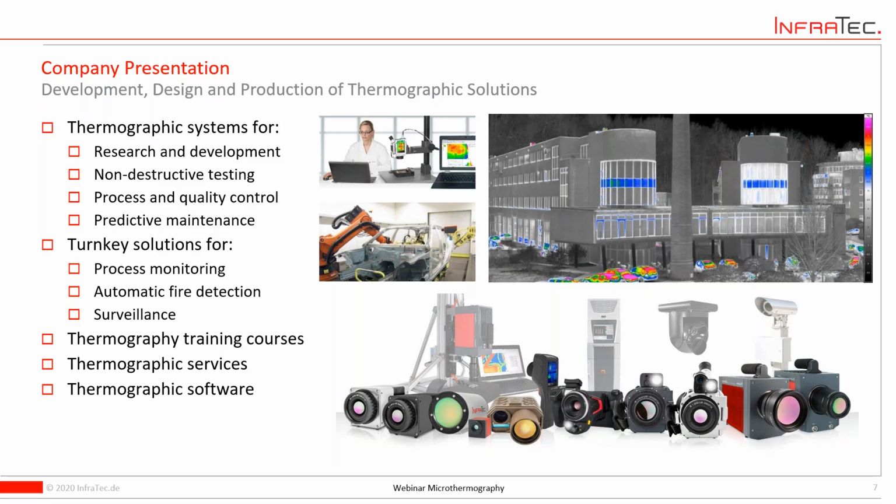But we want to provide also a full package. That means we add thermography training courses, thermographic services, thermographic software. So you can expect the full package from us as a supplier of technology, not only hardware, but also knowledge training. And we are small enough to act flexible to customer demands. So we have our own development here in Dresden, hardware and software development. So we are luckily able to hear your demands and then act properly.